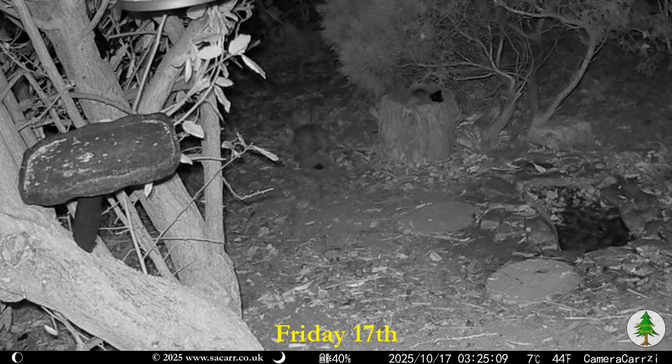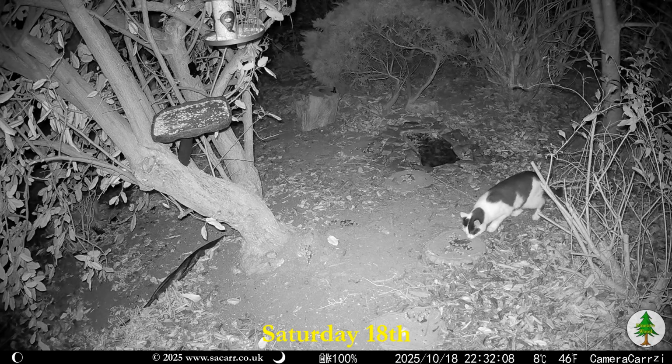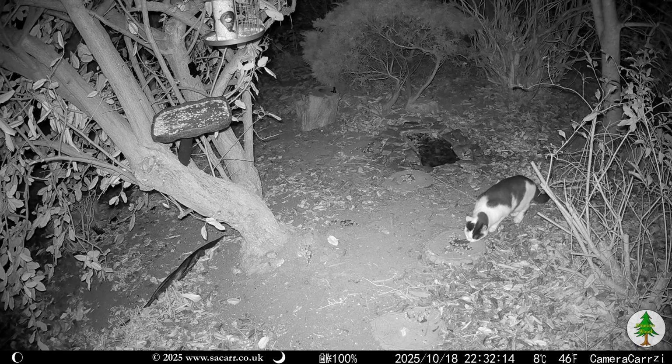There was only one brief rabbit capture on the 17th. The 18th was quiet until the evening, when at 10:30 the black and white cat made an appearance. He sniffed around at some food left for the hedgehog for about a minute before moving on.